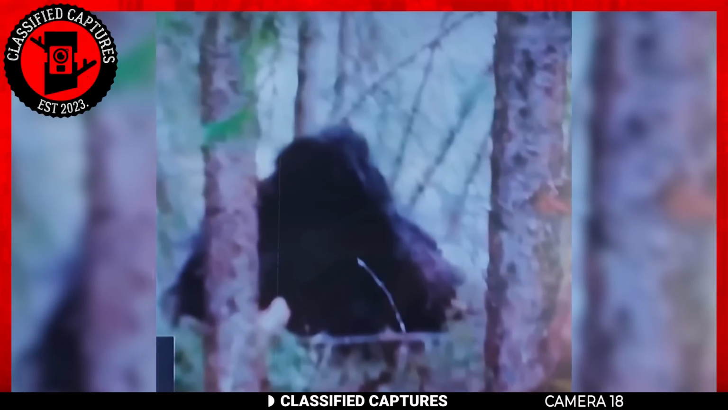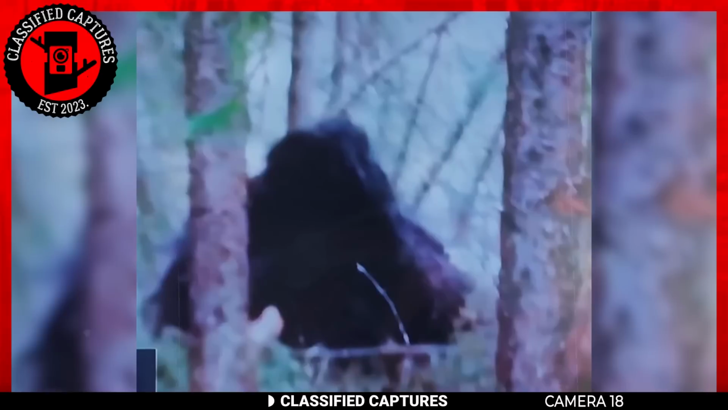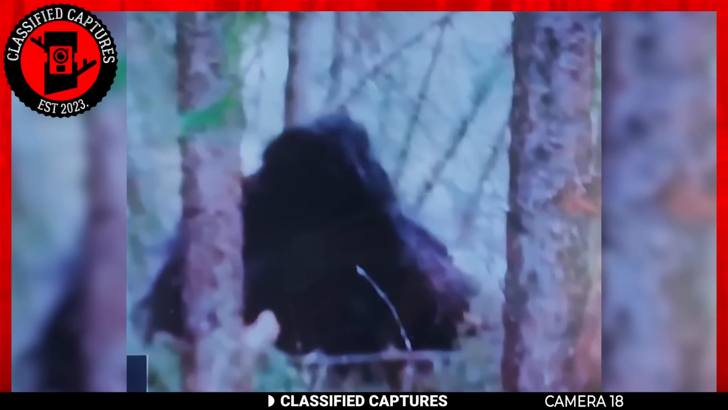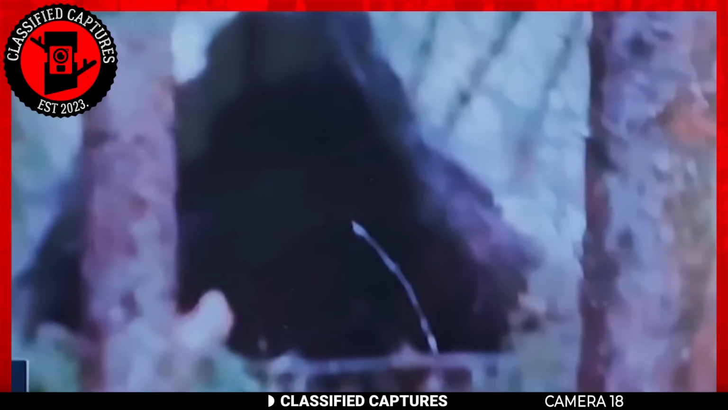Still on mysterious finds and captures, there's only one creature that tops the list. Yes, you guessed right. The Bigfoot. Now check out this image captured in the remote woodlands of Alberta, Canada. The photographer is convinced it's none other than Bigfoot.